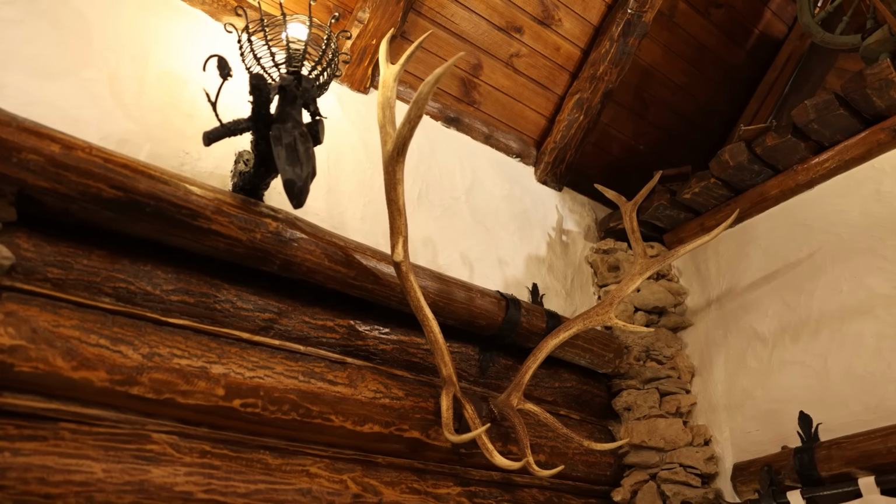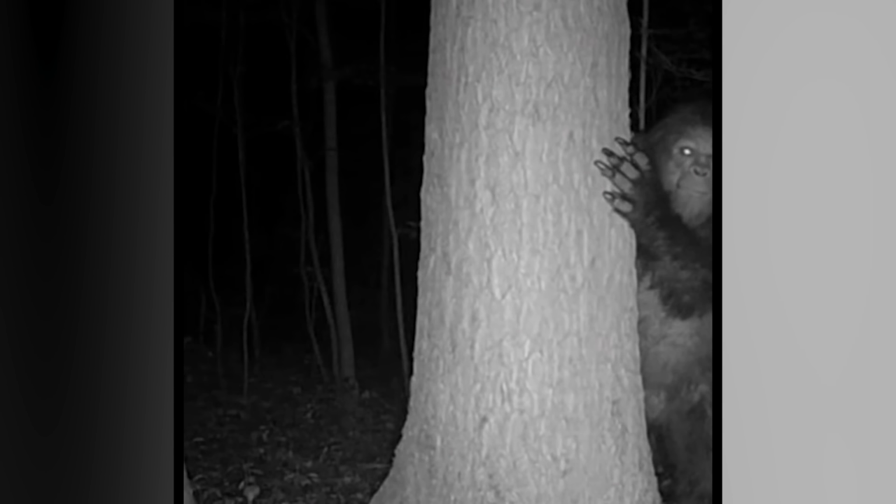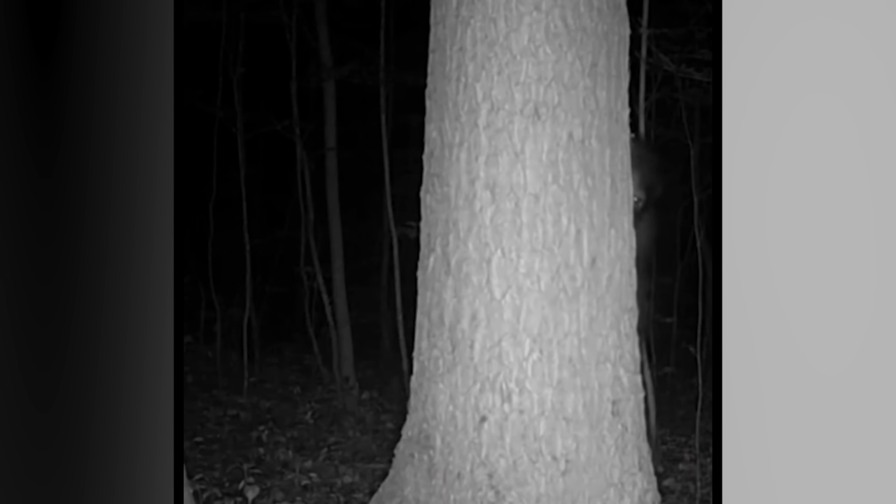The family ruled out a neighbor pulling a prank after checking with everyone nearby, and no hunters had been in the area that night. Plus, the footage was taken in complete darkness. Whoever was walking past was not carrying a flashlight or hunting gear.